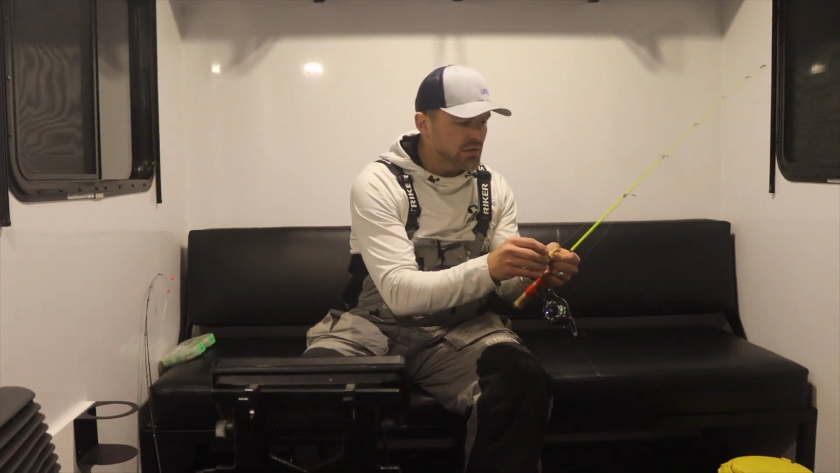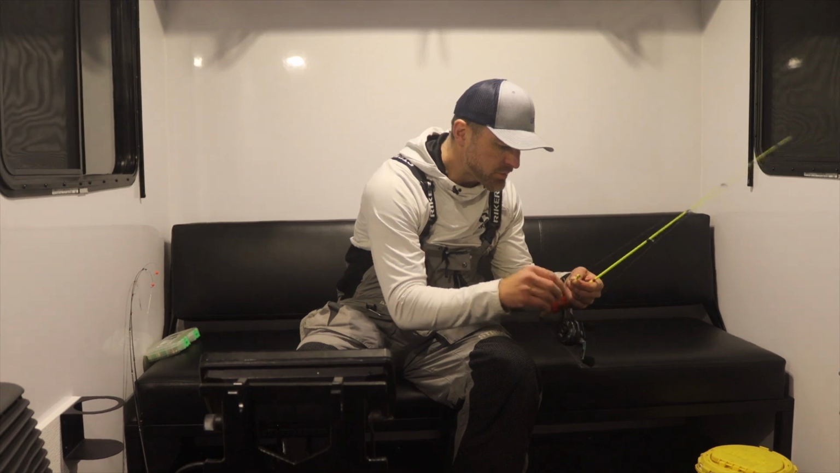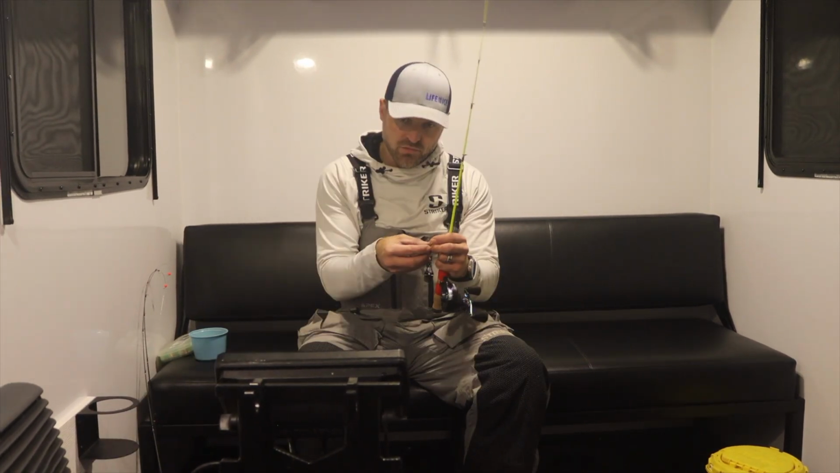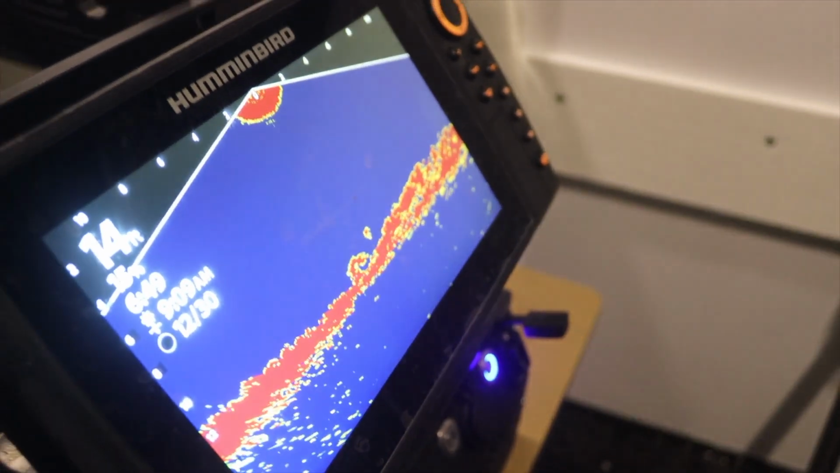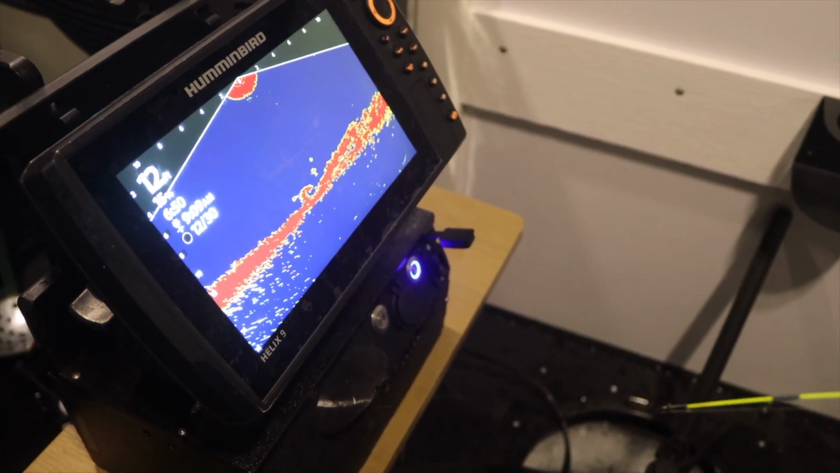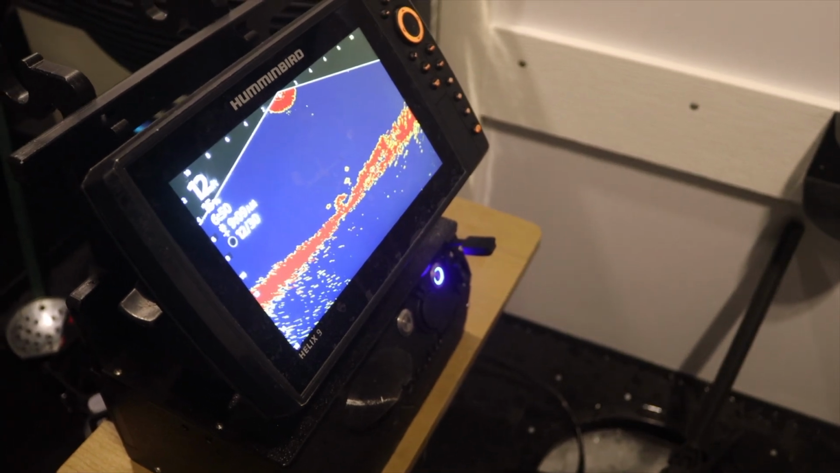So I'm going to switch out these little spikes, which are similar to wax worms, with actual wax worms here. So Mark is right below me right now in these weeds, but let's watch when I put my lure down here. Oh yeah, he's down there. So you see he just came up out of the weeds on the other side.